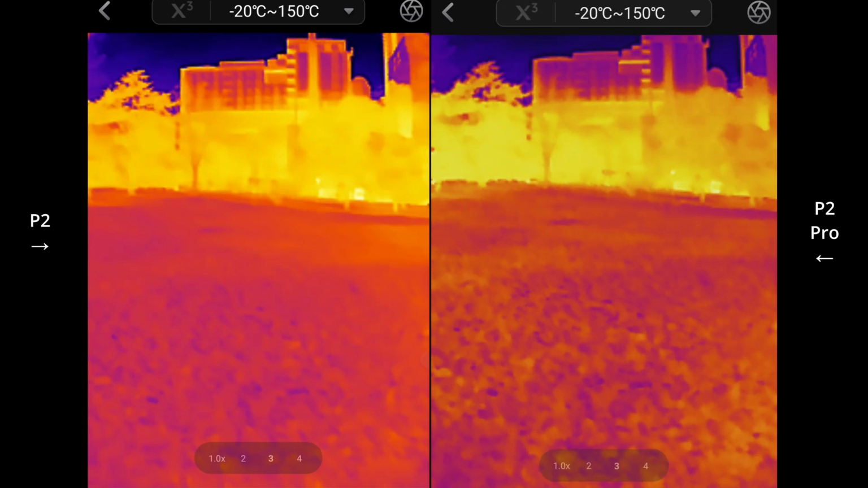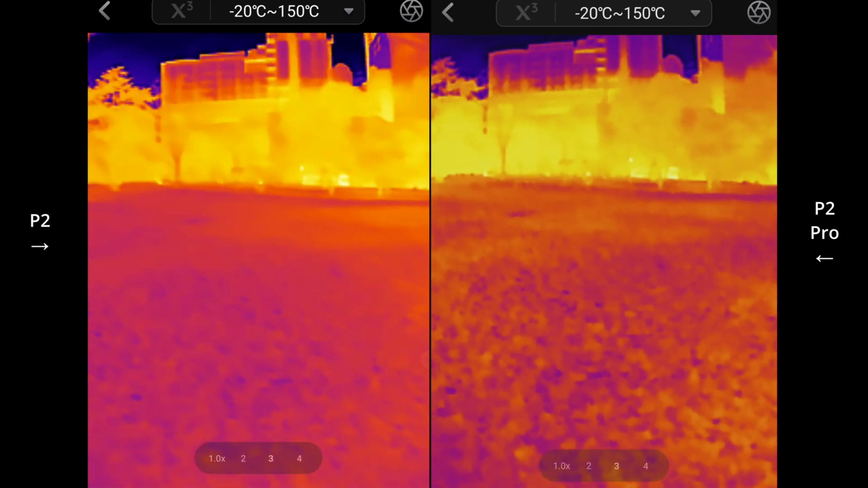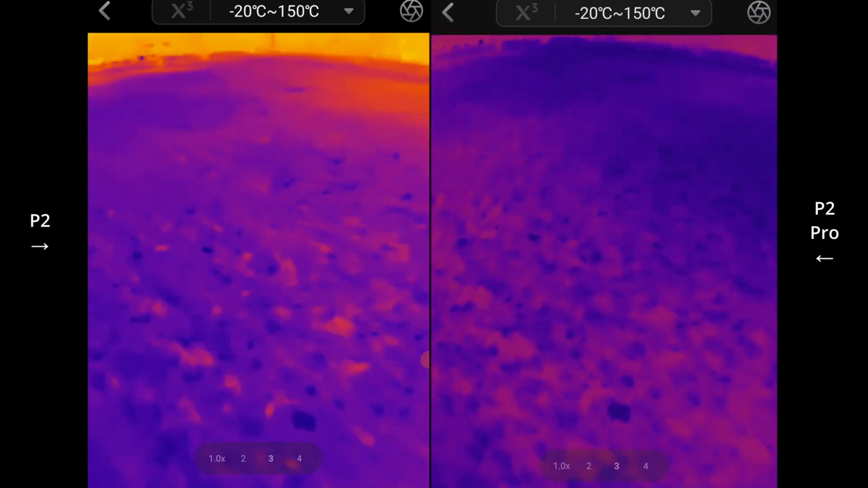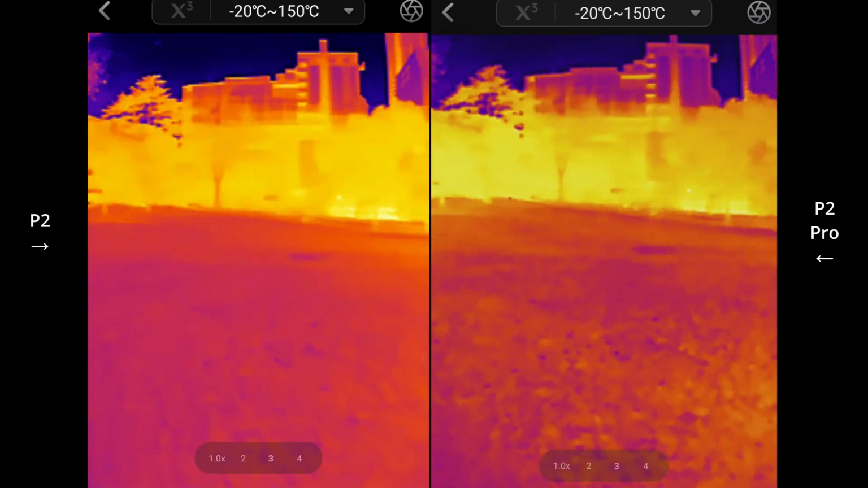People walking by the road all the way in the distance. I don't know how far that is, maybe 70 meters.